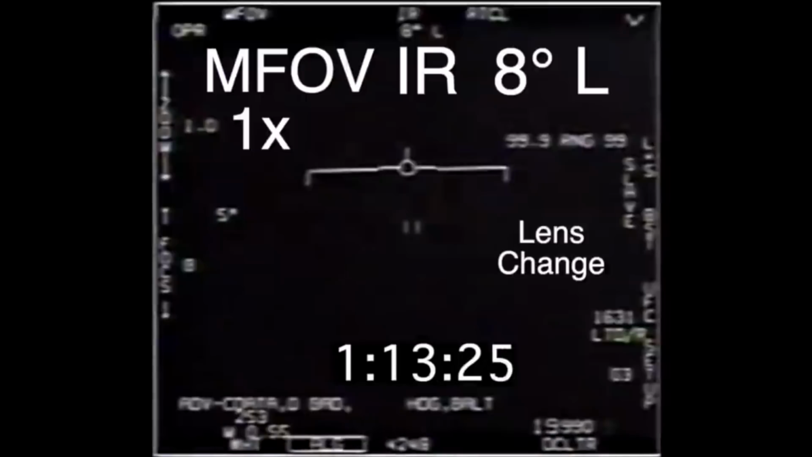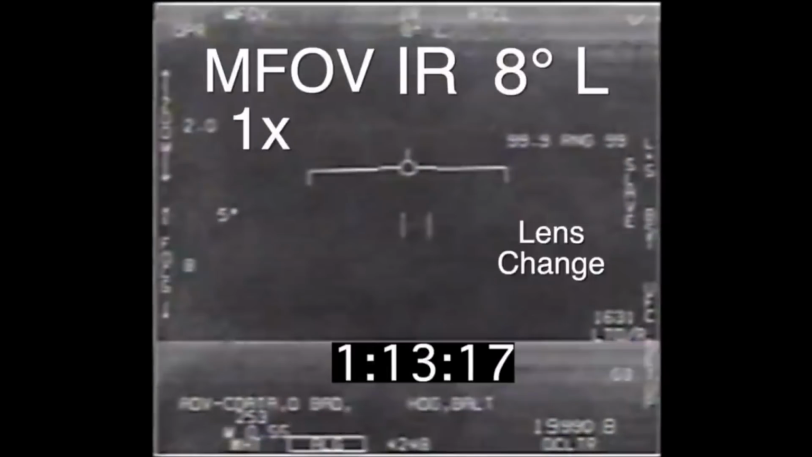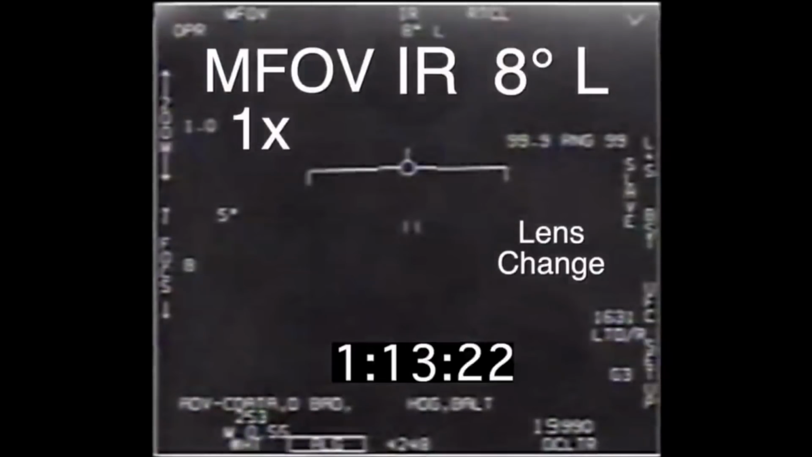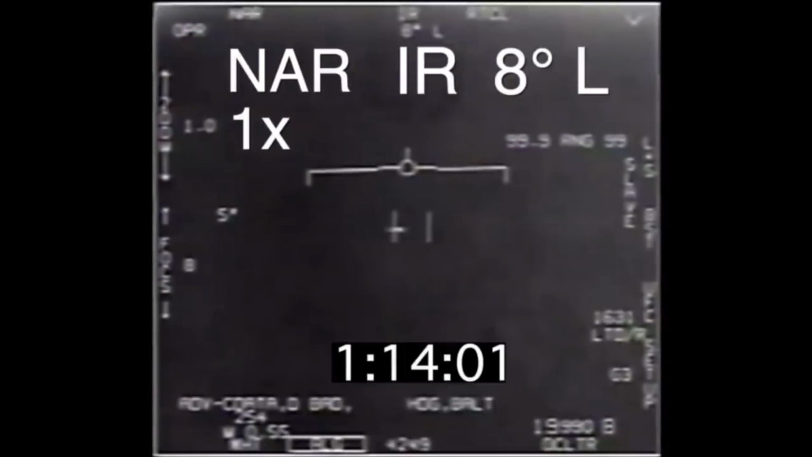At 1:14.00, a similar thing happens going back to narrow, but with the change being more obscured. The object vanishes and reappears slightly to the left of center. It's just outside the target reticle and we've lost lock. The reticle expands, but the object has already started to move left. The reticle expands again, but now the object is outside and moving left. So it never gets the lock back and the object drifts leftward. We're in at 1x zoom here, so it's not moving left that fast.